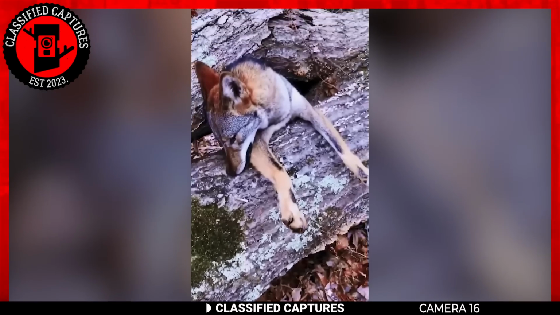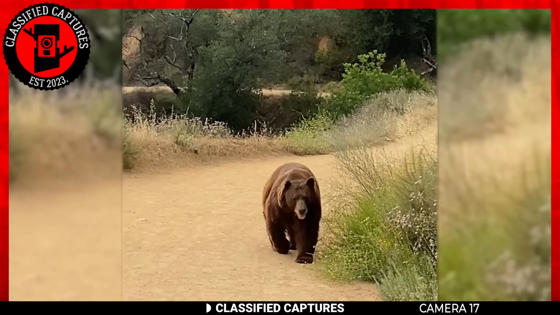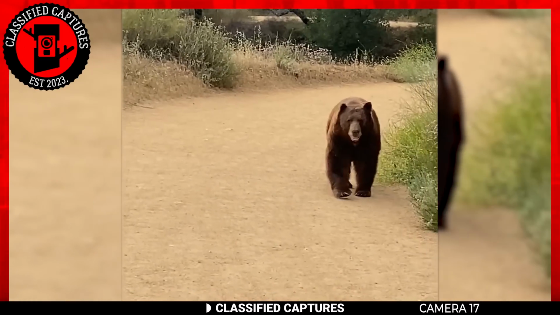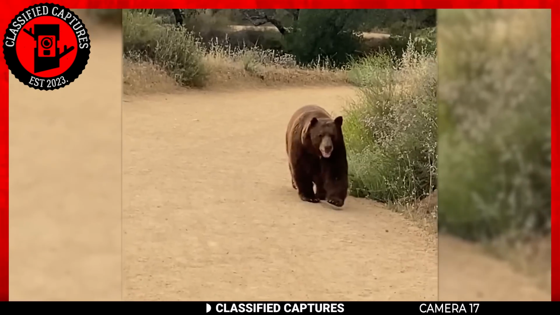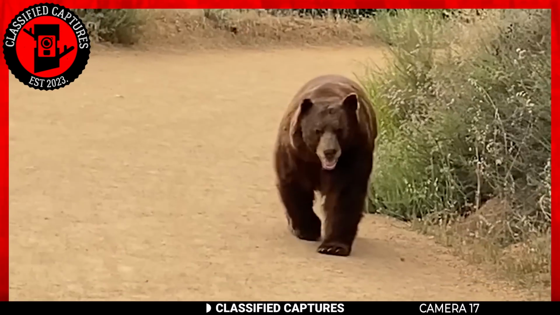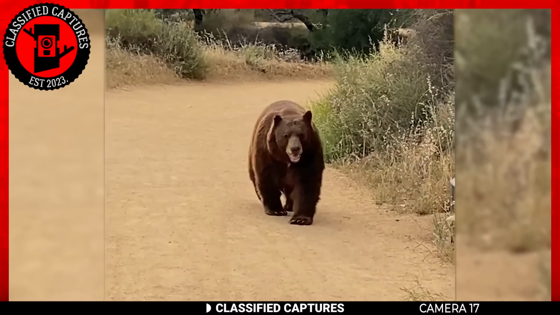Truly brutal, isn't it? Have you ever wondered what your first bear encounter would be like? Well, I haven't, but if I ever did encounter a bear, I wouldn't want to be as chill as this guy right here. He was taking a trek on Claremont Loop when he came across this big guy. He had nothing for protection, not even bear spray.